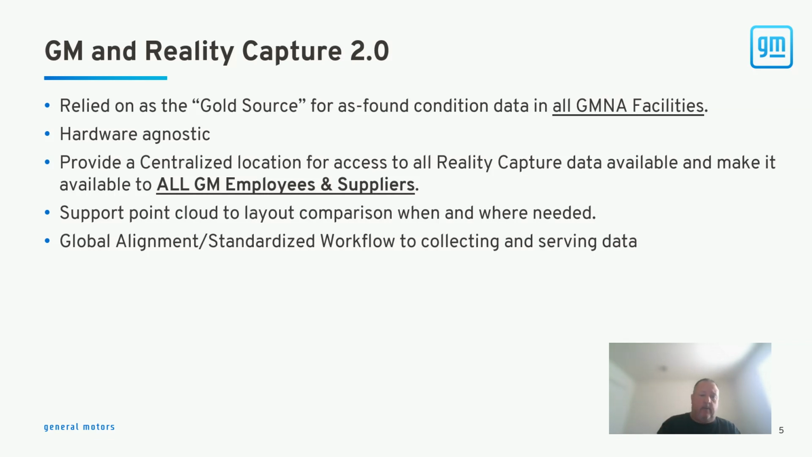And then lastly, but extremely important, we wanted to align globally with our other reality capture teams in other regions of the world. We wanted to make sure that they could leverage this just like we do. We didn't want to be doing it a different way than they were doing it, say, in GM China, for instance. So we needed something that was very much standard across the board.